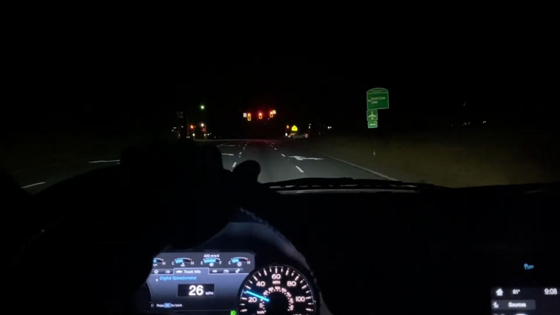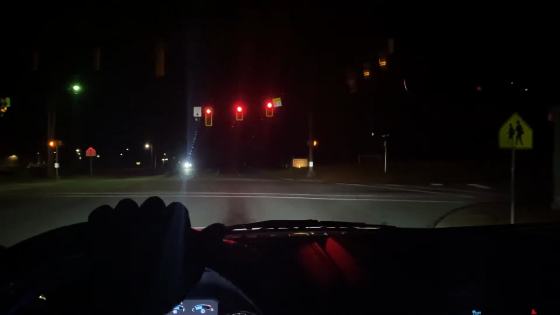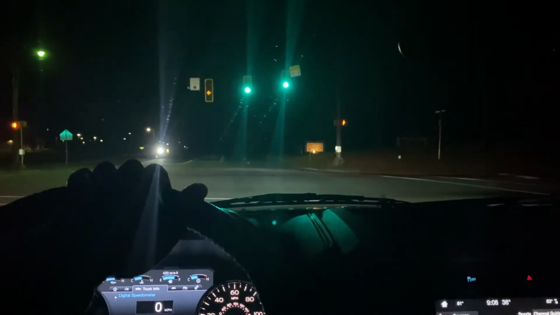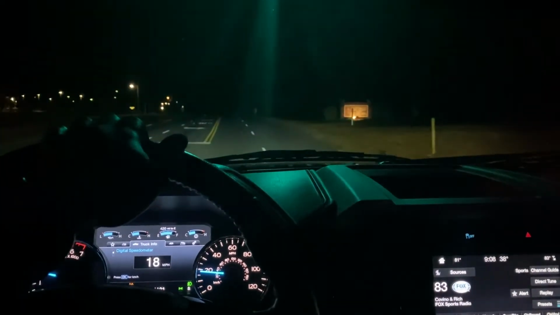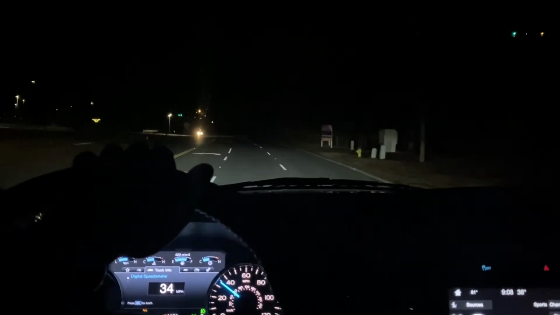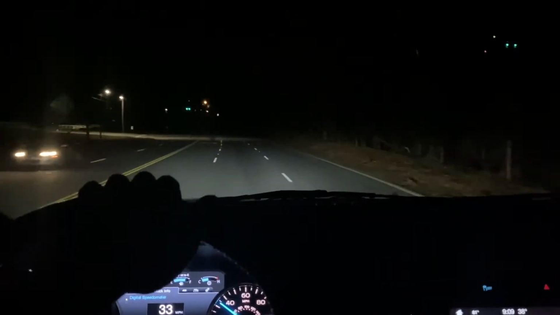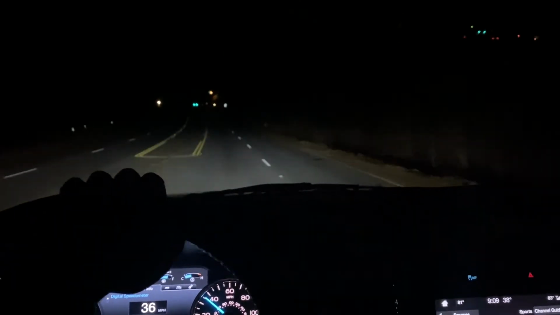Like I said, I have 15% tint. If you haven't seen the other videos, I have 15% tint pretty much all the way around the truck, except on the back, where you have the factory, so it's 15% factory. I am planning at some point to do 5% on the front passenger side and driver's side, and probably in the back. But that's the plan right now. Right now I'm driving with my fog lights and my low beams on.